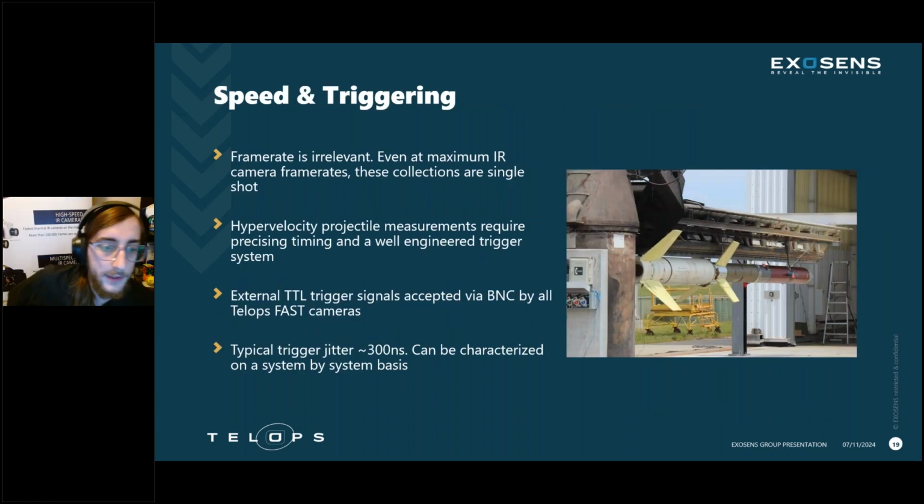So finally, before we start talking about which cameras and why, and the work we've done, we have to talk about speed and triggering. And the first line there is pretty interesting. Frame rate is irrelevant. That doesn't sound right, but it is. The speed at which these projectiles move, you get 1 frame. By the time you wait, even at the fastest IR camera frame rates, thousands of frames, tens of thousands of frames, your projectile would move out of the frame by the time that you take that second shot.